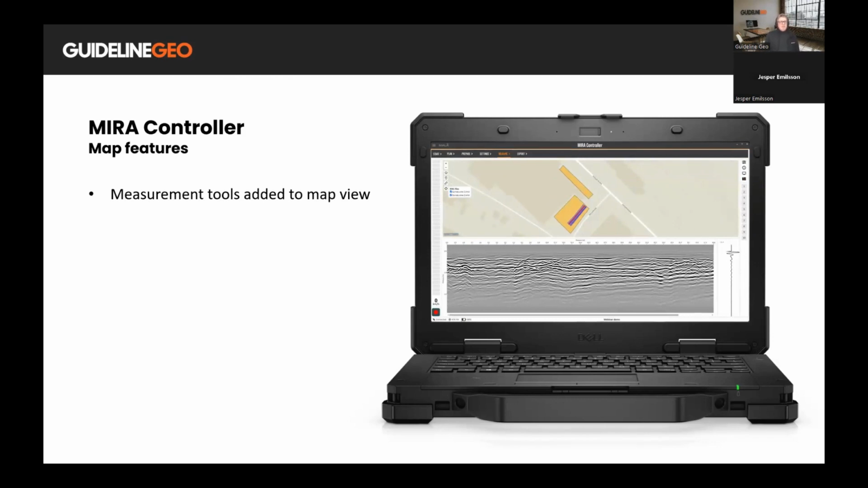Some additional features, measurement tools added to the map view. This allows you to measure the size or perimeter of your survey area, or when you have surveyed for a full day, you can measure the outlines of all of the swaths that you have collected and get that back to you as a measurement.